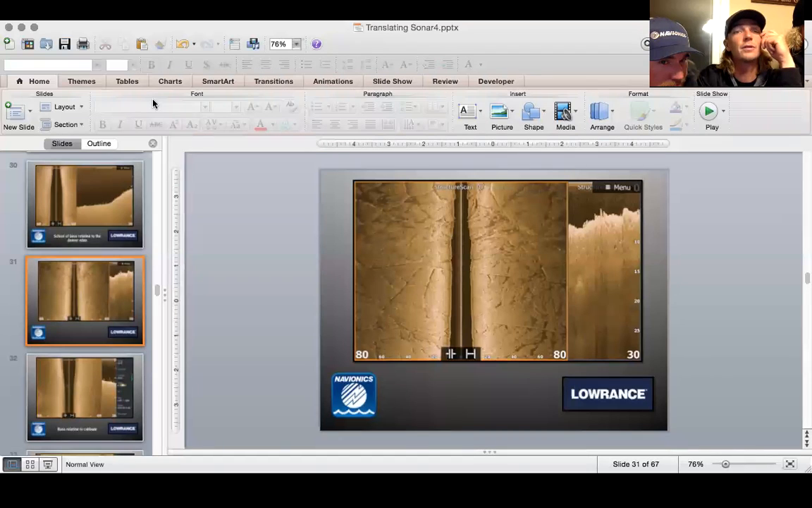Casey asked, on the graph, do you notice the fish's position change with the position of the sun? Yes, I do. When I'm fishing boulders and stuff like that, I try to target the sunny side or the shady side if it's windy, or the shady side if it's sunny, or the windy side if it's cloudy.